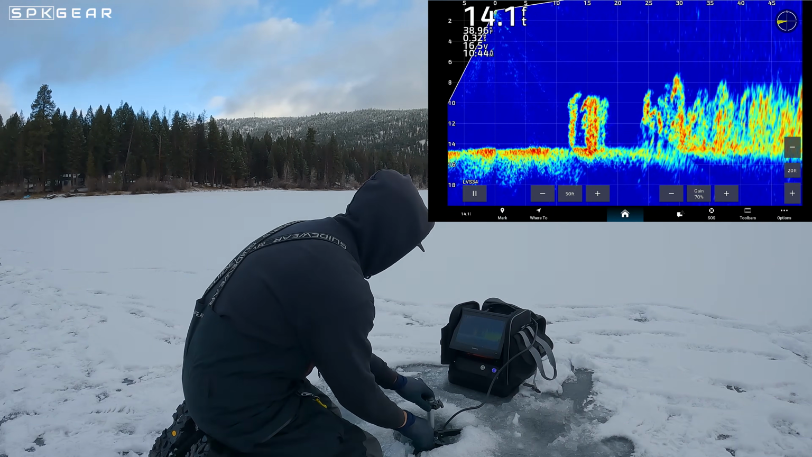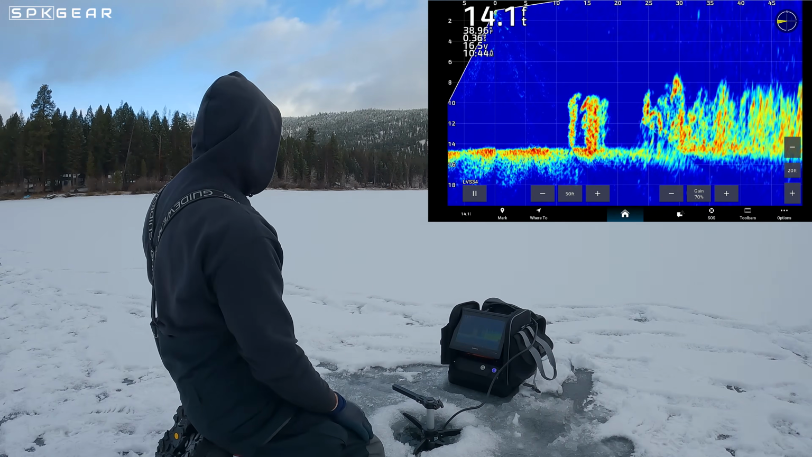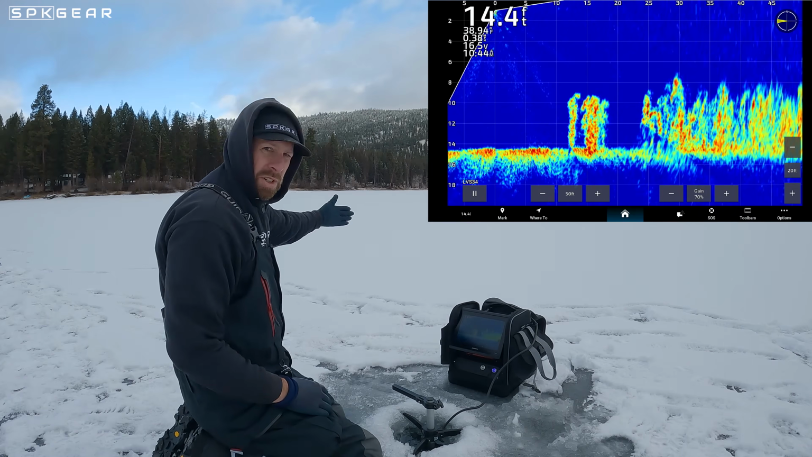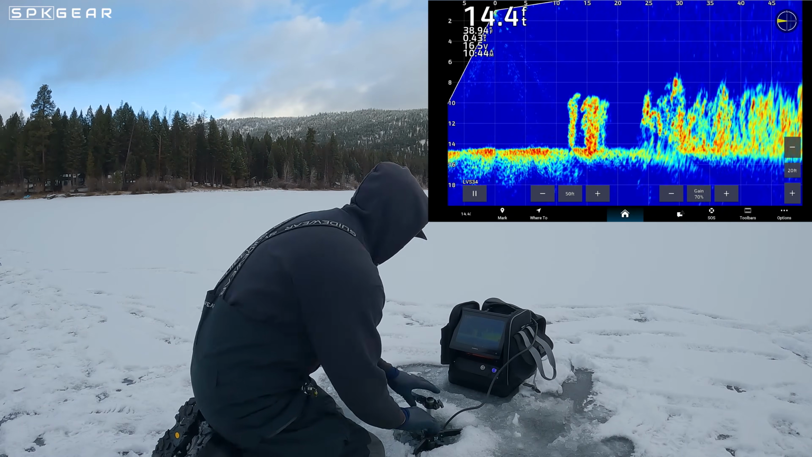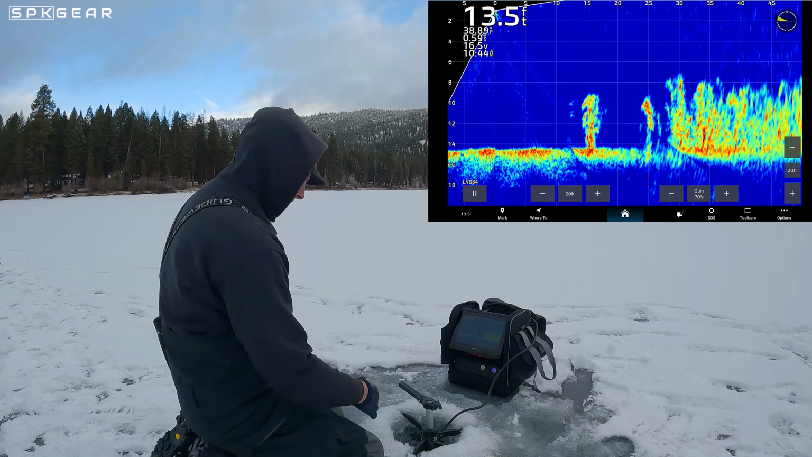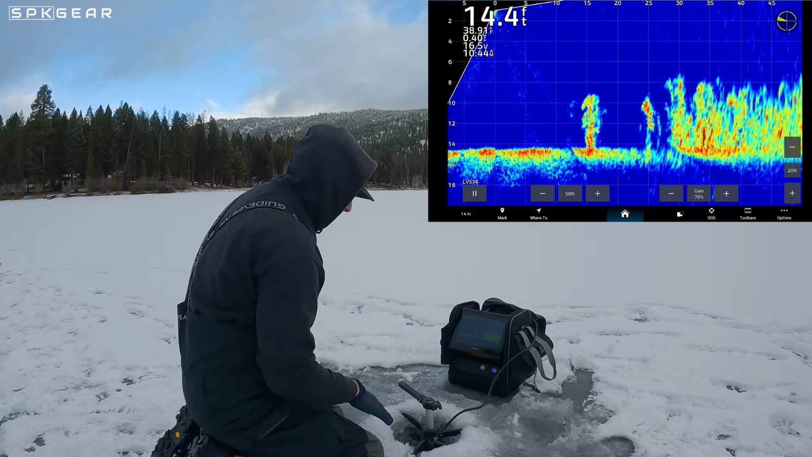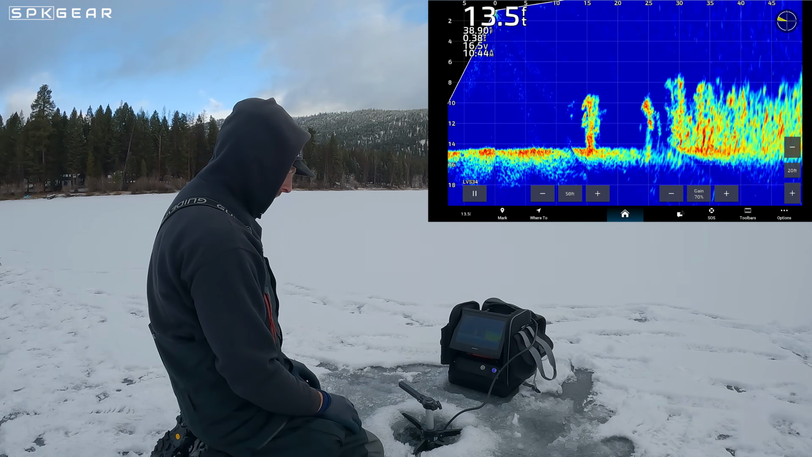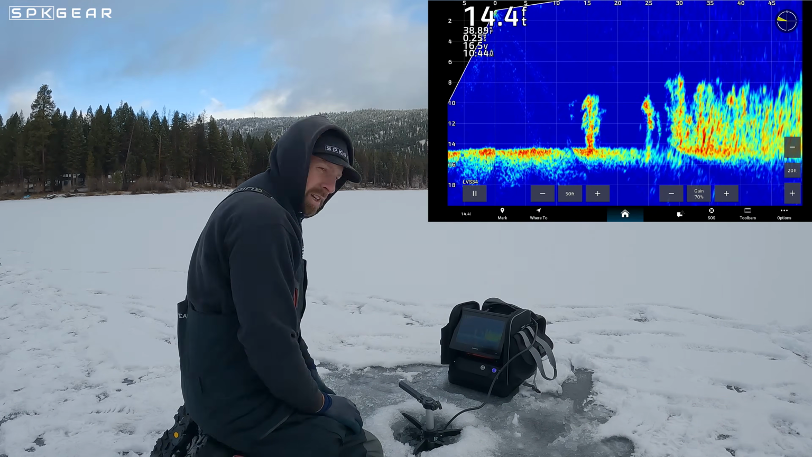And as I go this direction, they're a little bit closer, so that tells me the weed edge kind of angles this direction. But I know that if I head this direction and I go about 23 feet, I'm gonna be right at the edge of those weeds.